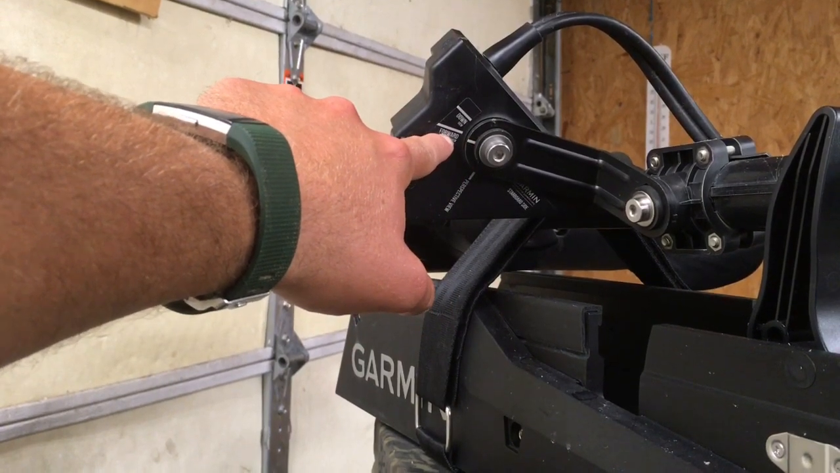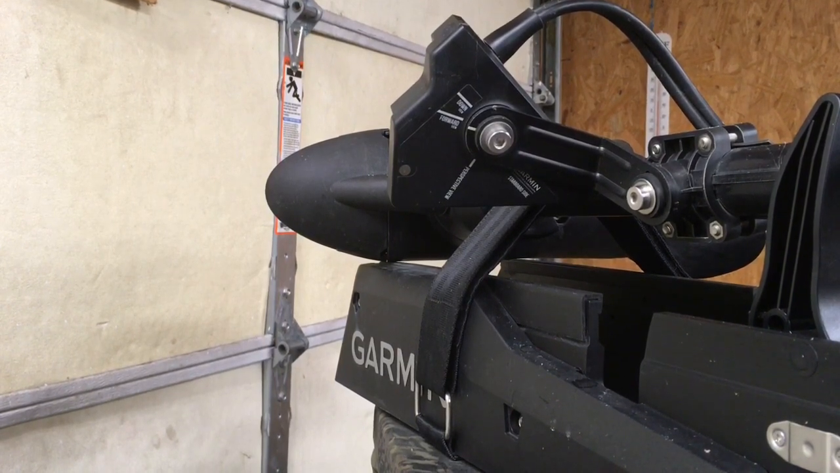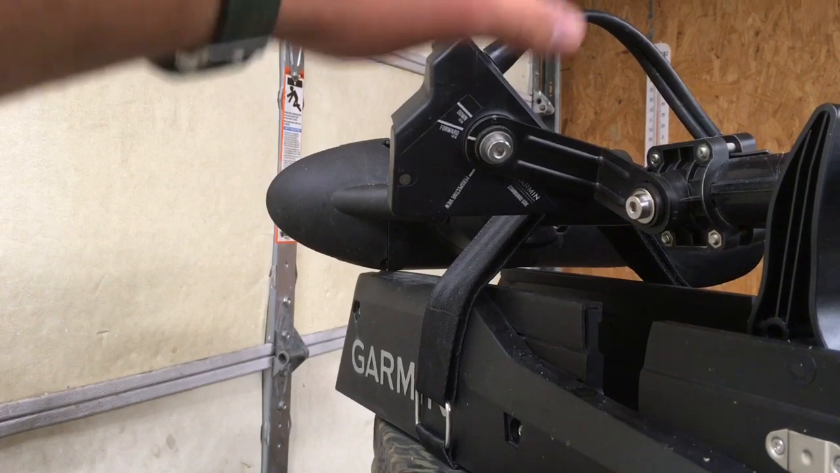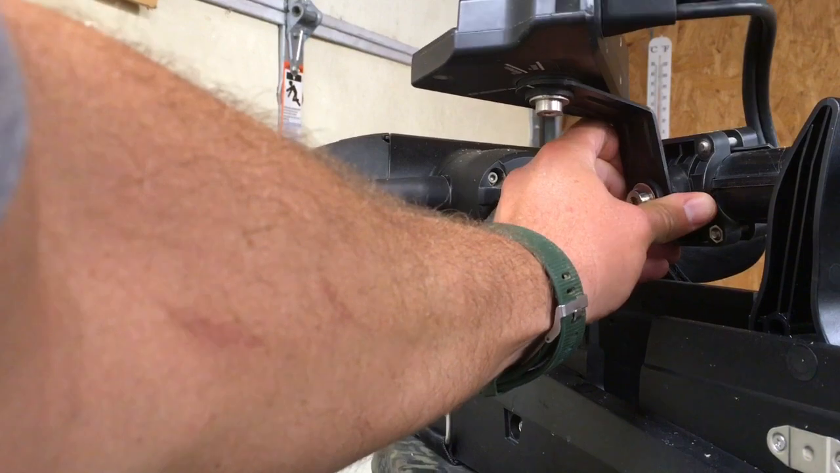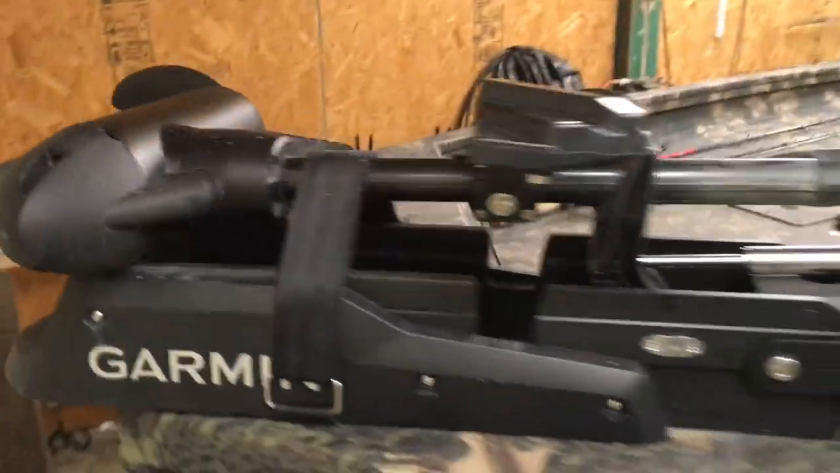Now what this will do, you'll see on this video, the second half of the video, and I may even do a voiceover on it, but it's going to have the transducer set up like this. Now, of course, it's going to be in this up position, but it's going to be one click up. Now when you do this, let's see if I can back away from it here. You can't hardly see it.